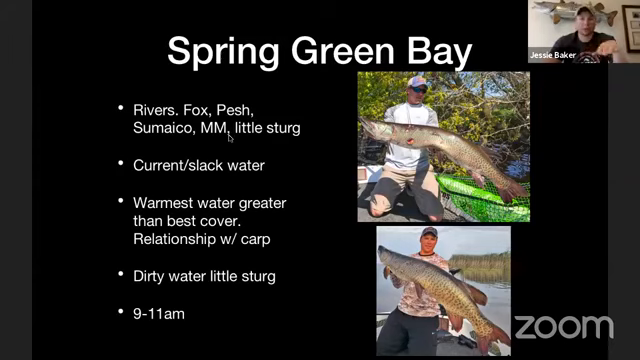Our fish absolutely love sand, and that's really kind of all they have in the river itself, is sand and mud. So in that area, it's not so much about finding cover. It's basically just covering water and hopefully getting a reaction strike out of a fish. So again, the warmer the water is really, really important. Warm water is so much more crucial than structure.